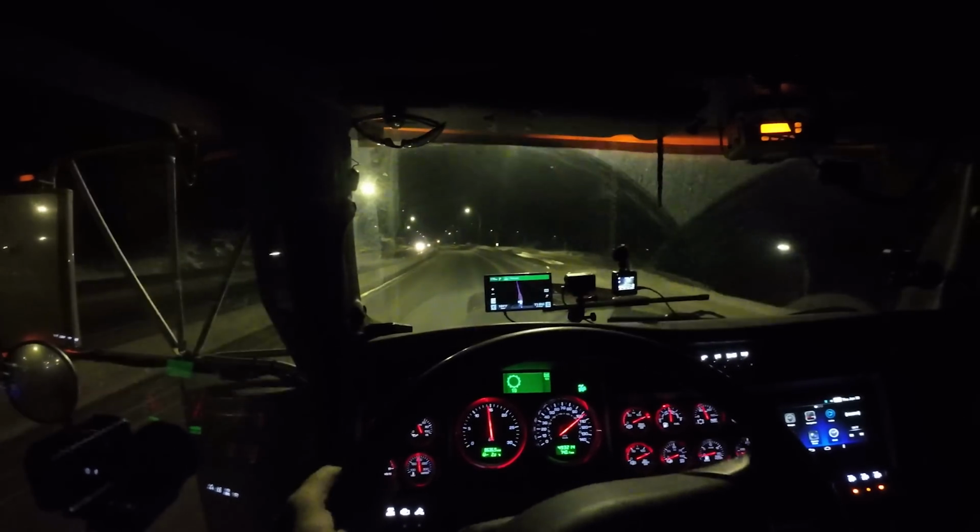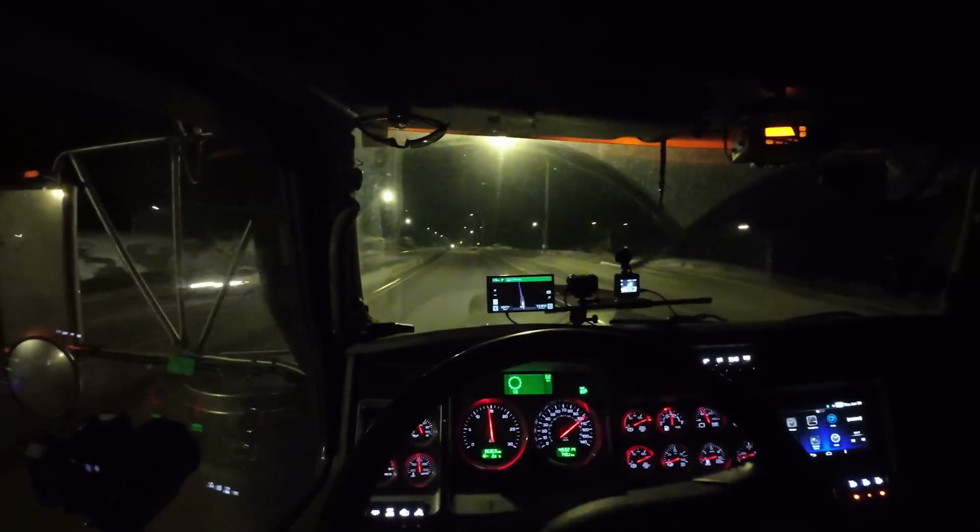Got cruise control set at 101 kilometers an hour.